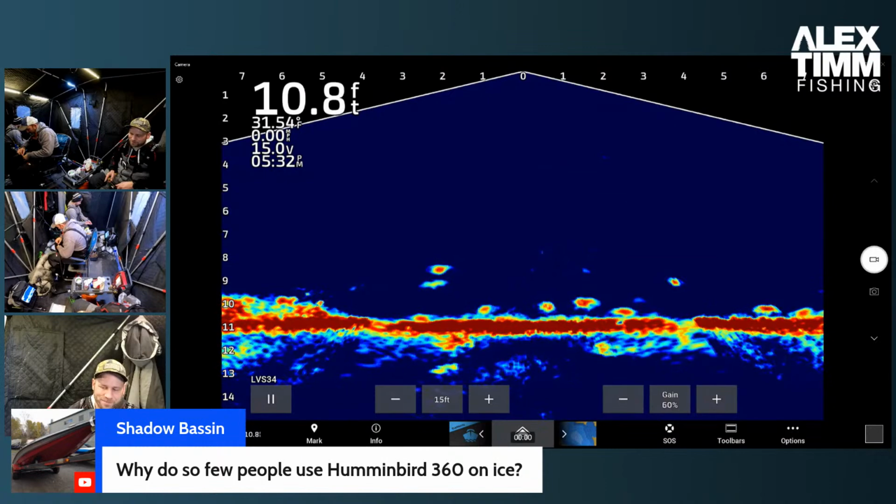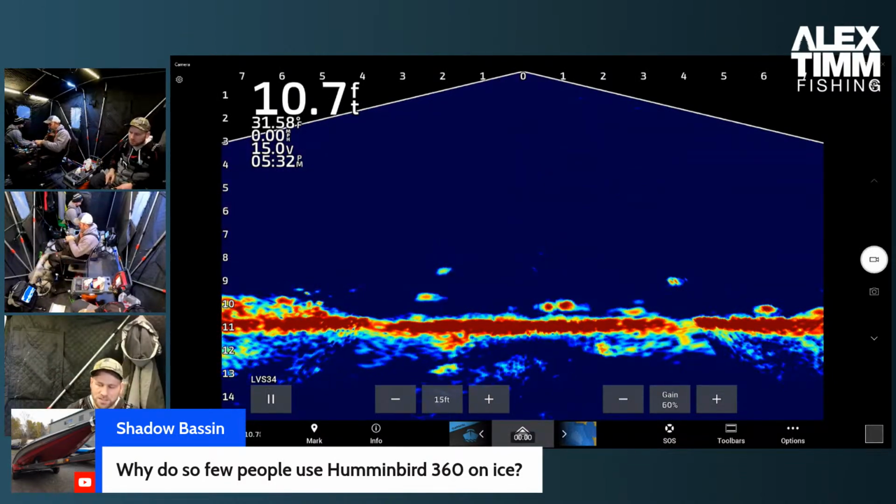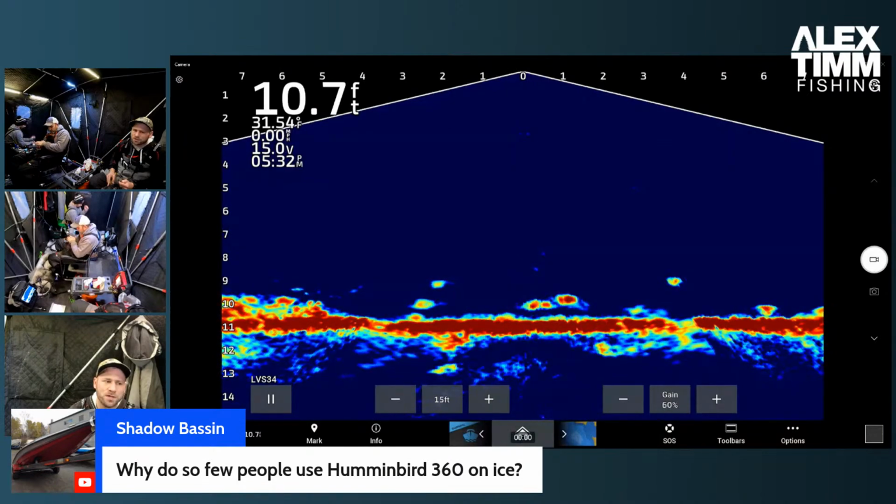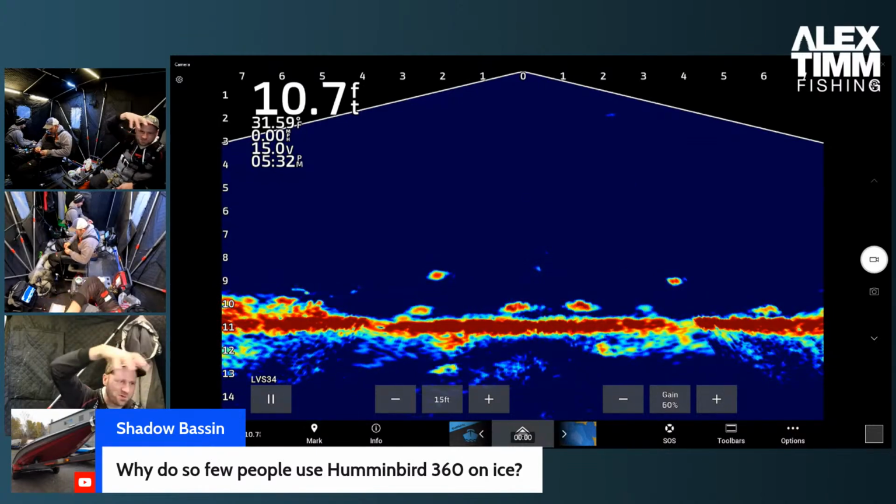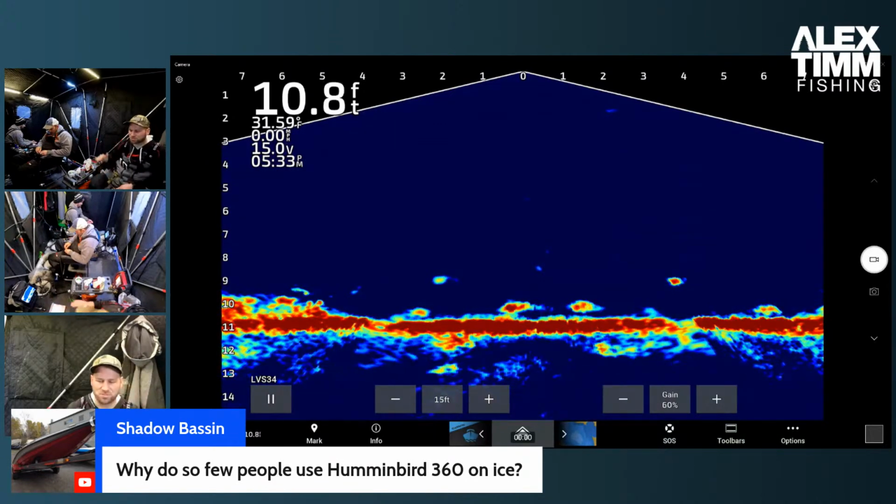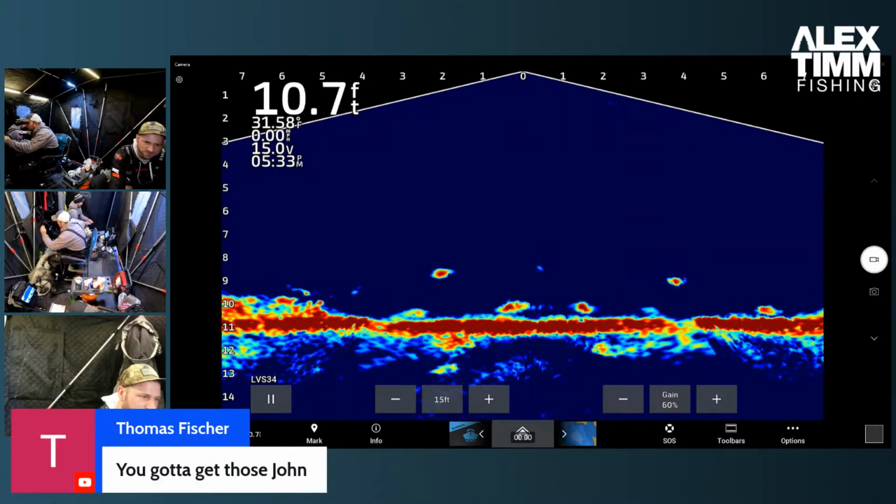So I like this better, and you can scout with it, right? The 360 is a little bit harder to scout with because you don't get that long forward beam that you can point in and navigate around. You can't get as far out from what I've seen. And so I think Livescope's just a little bit better. This down view is awesome. I think with the 360, you only get a top-down view, so you don't get the water column view. I could be wrong on that because I've never used it, but I'm pretty sure it's only the top-down circle view. And so it limits you a little bit in terms of where you are at depth-wise with your jig versus the fish.